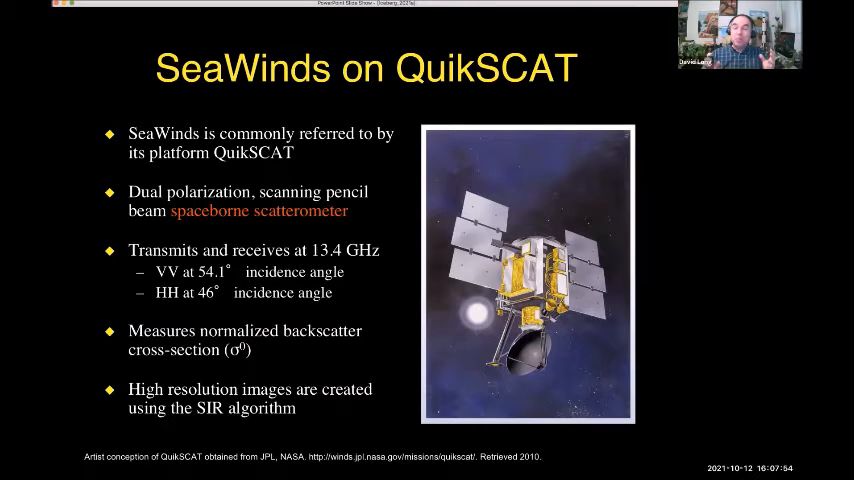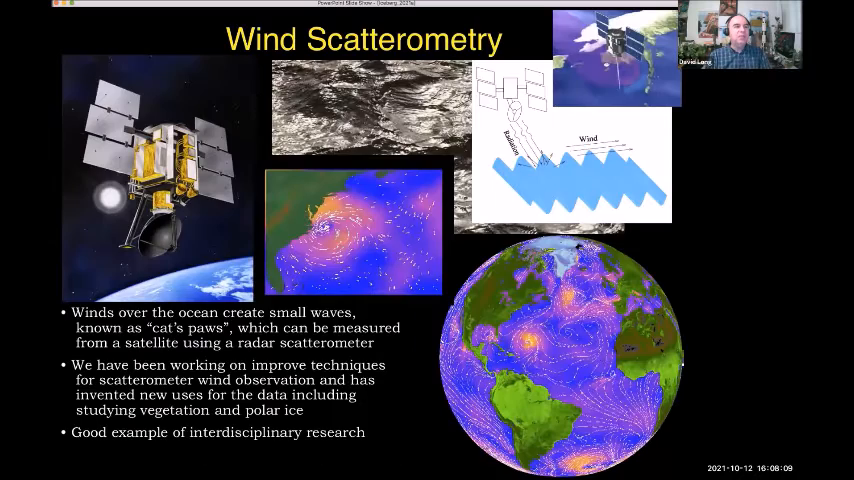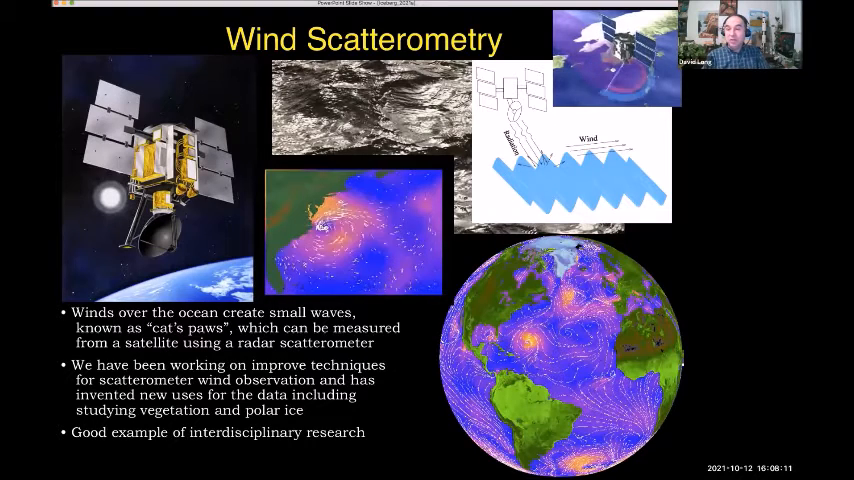This spacecraft was about the size of your bedroom. It would fit in your bedroom. The antenna dish on that is about 1 meter in diameter, and it rotated about 18 RPM. I'll show you an animation where it actually worked. This particular system was part of a larger mission to measure the surface roughness from space.